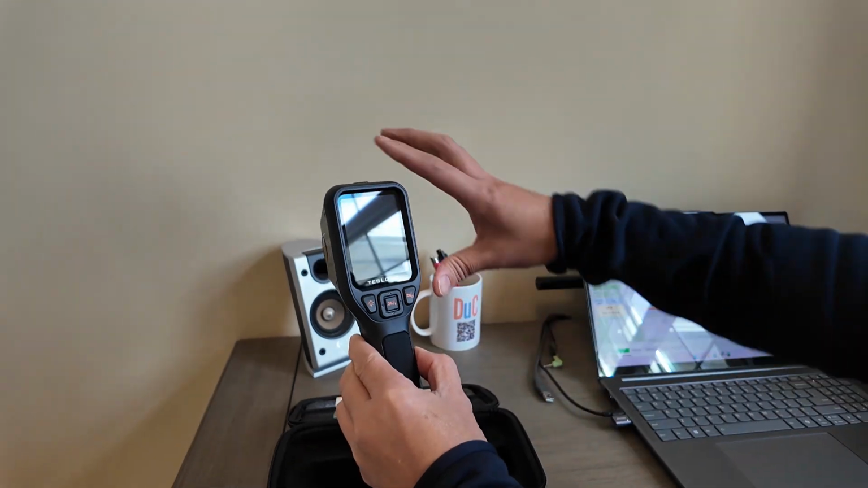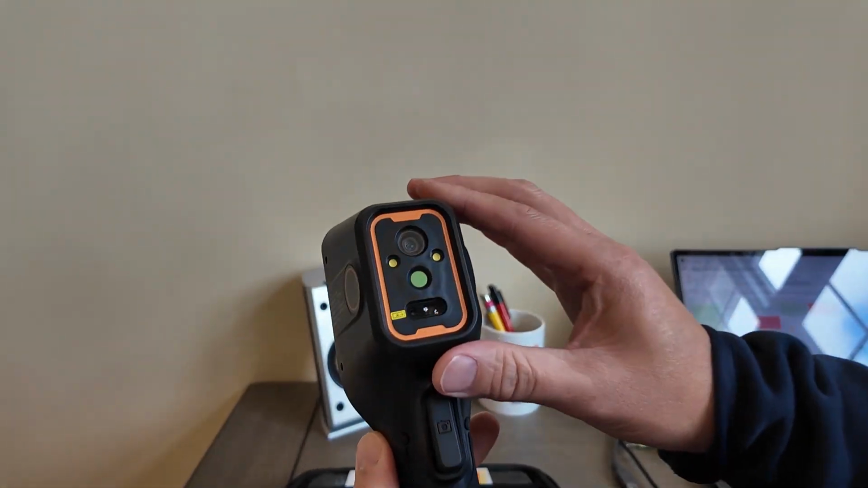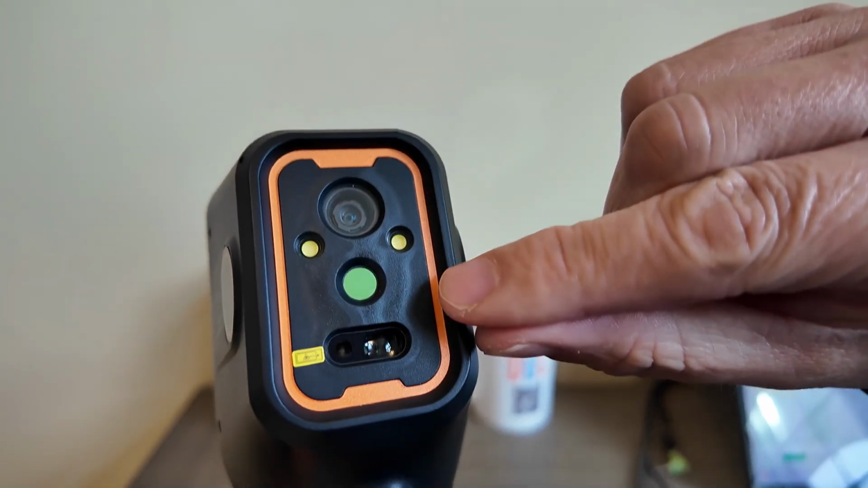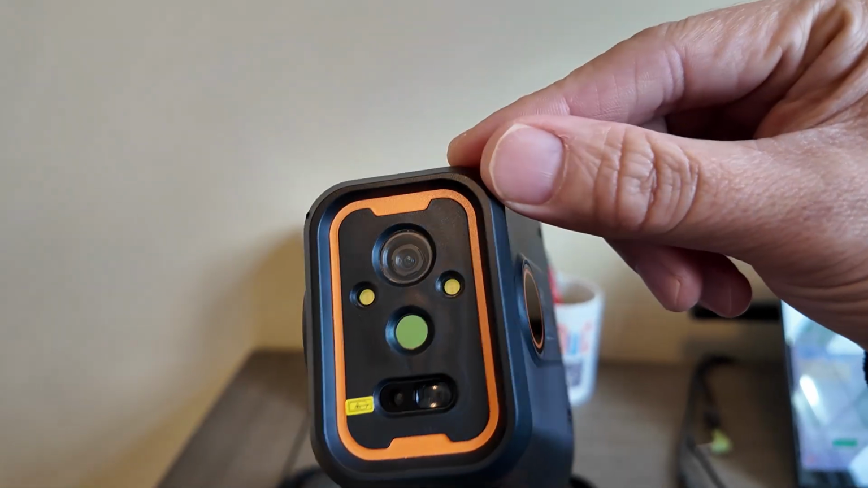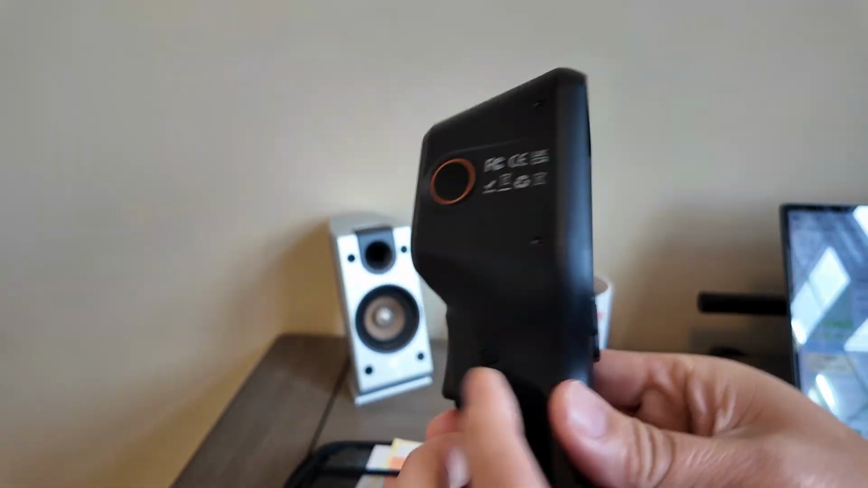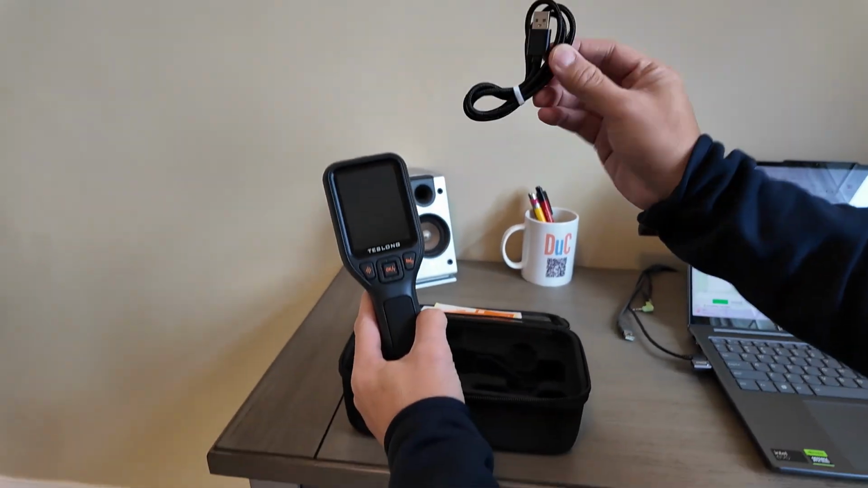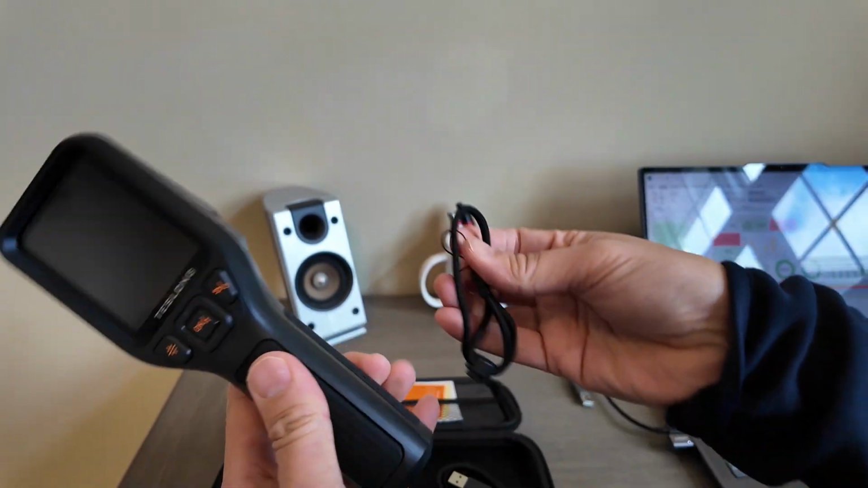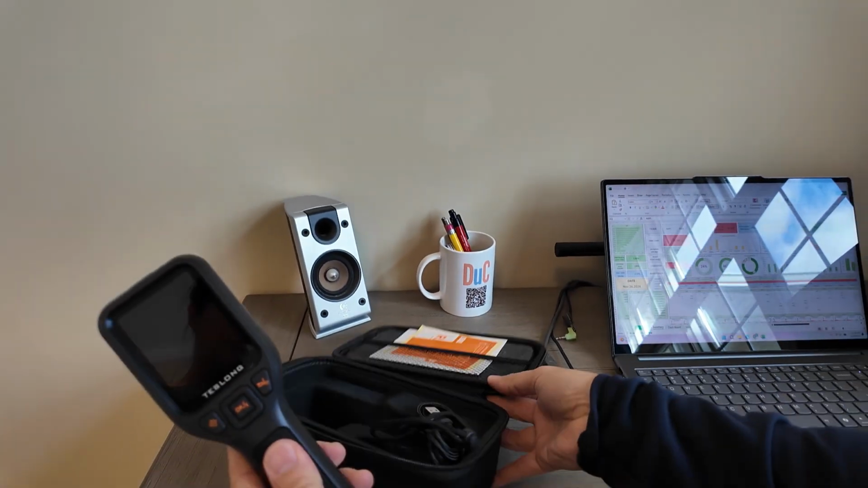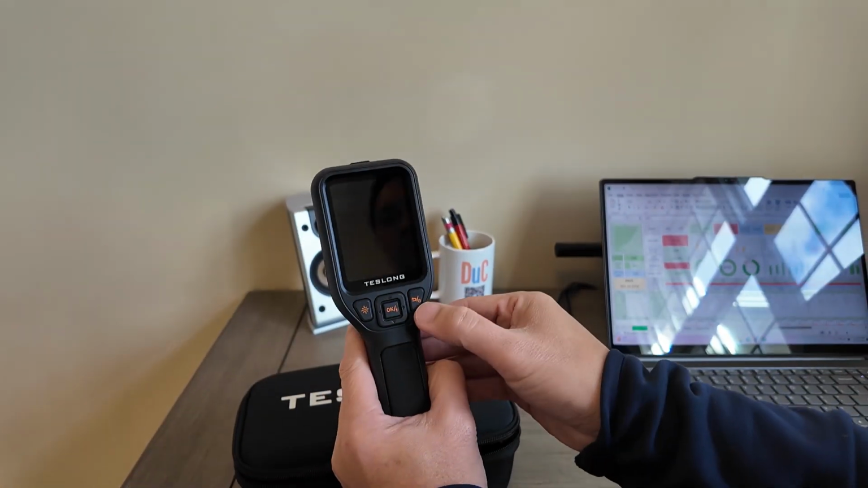Let's see what's in the box. Very nice. Again, 3.2-inch screen. You've got your infrared, your LED lights, your laser light, and a trigger to take pictures. It came with a power cord charger, and you put this on. This is your strap. I like how the case is very nicely built, and then you've got the instruction manual.